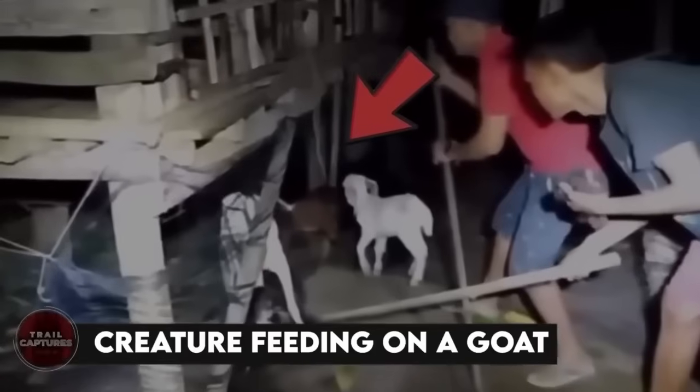Creature feeding on a goat. In Mexico, 2 farmers were woken up by their goats crying late at night. Concerned for their animals, they hurried outside to see what was going on. To their surprise, they discovered a black, unfamiliar creature hanging from one of the goats' necks. Despite their attempts to free the goat, the creature stubbornly clung on. After a few minutes of struggle, it finally let go and ran away into the woods. The farmers tried to pursue it, but were unsuccessful. The identity and origin of this strange creature remain a mystery.